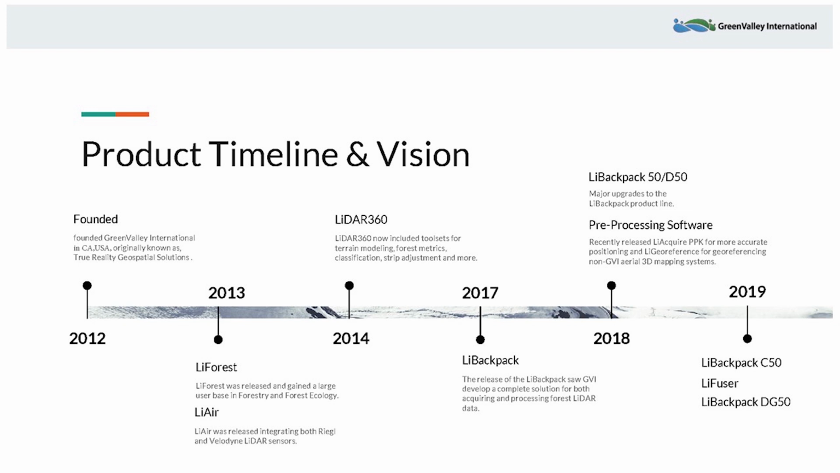So you can see in 2018, we innovated on the LiBackpack, which I just discussed, was introduced the previous year. We added dual sensors to it. And we also released some pre-processing software, specifically our LiAcquire PPK, as well as our LiGeoreference.